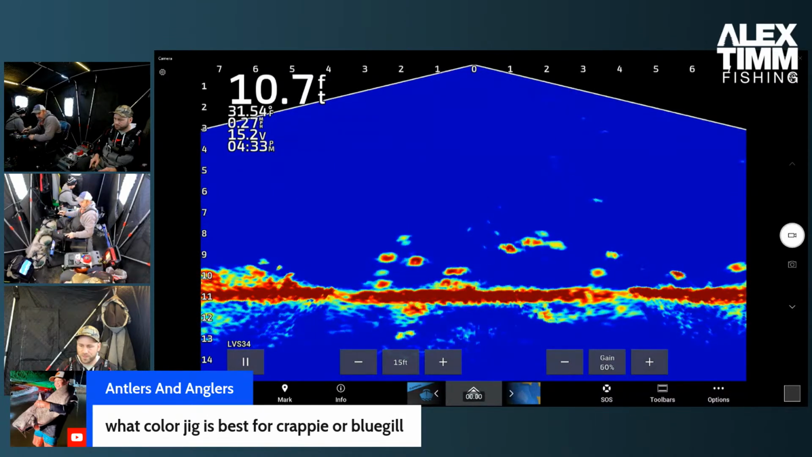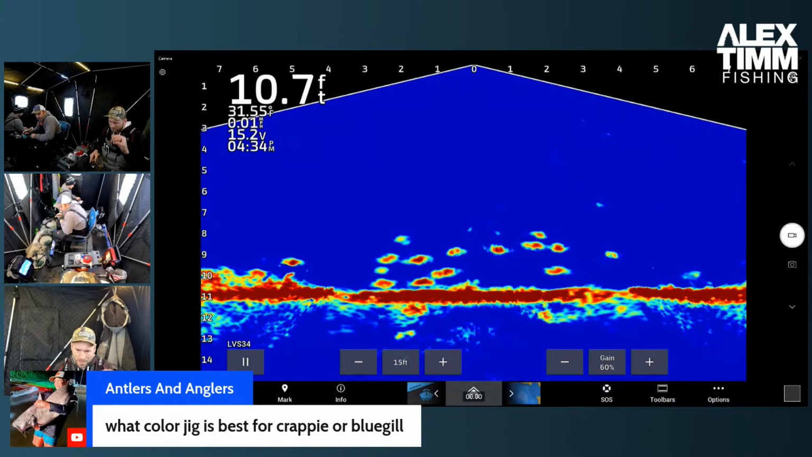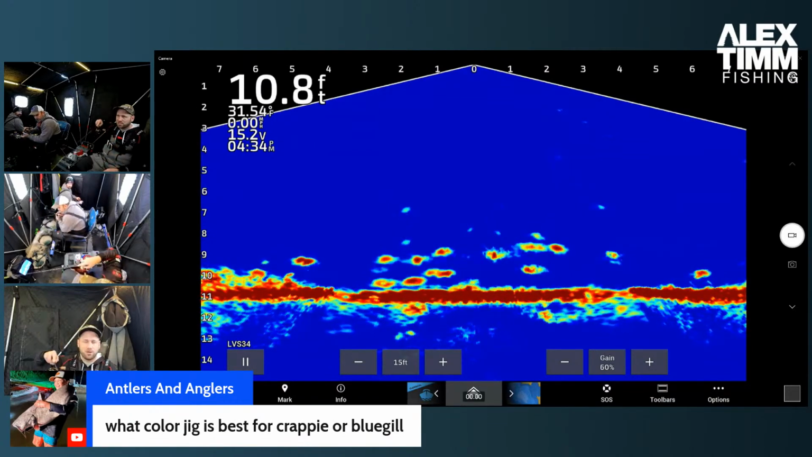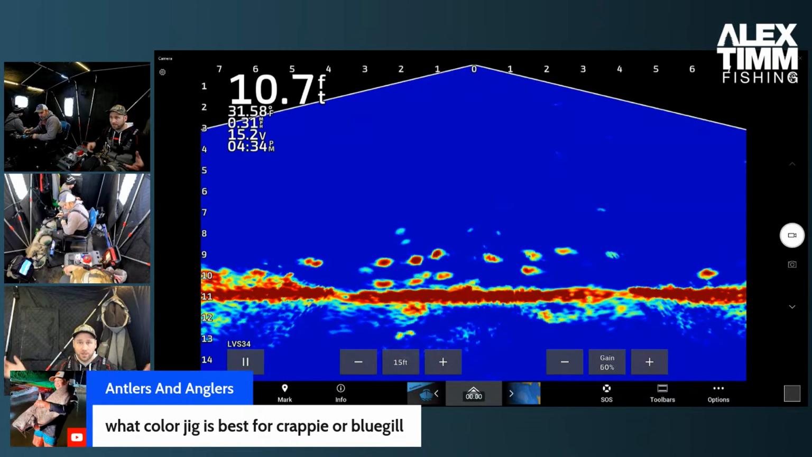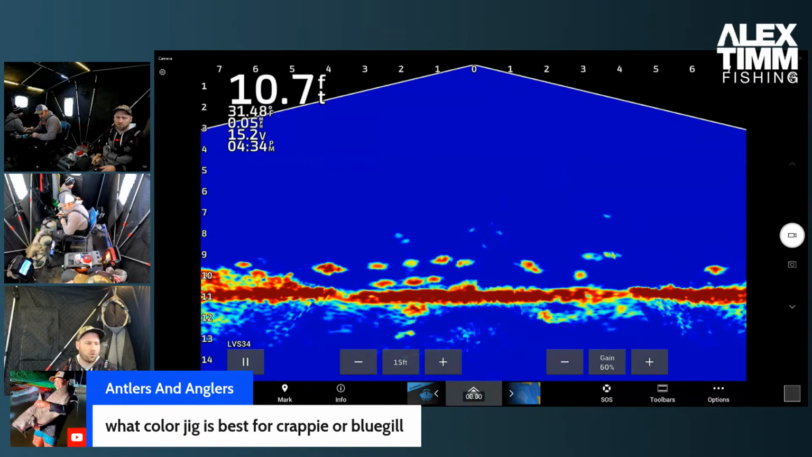Yeah. And I have found, even though the Google Eye is just a little tungsten jig, it's a rattling Google Eye, it does work really well. When there's no fish on the screen, I just sit here for 30 seconds and do this with my rod and really rattle it, and the fish literally come in. It does work, even though it seems so small. It wouldn't make sense, but it does actually work as a fish call. Kyle, what color do you have on? Chartreuse and orange.